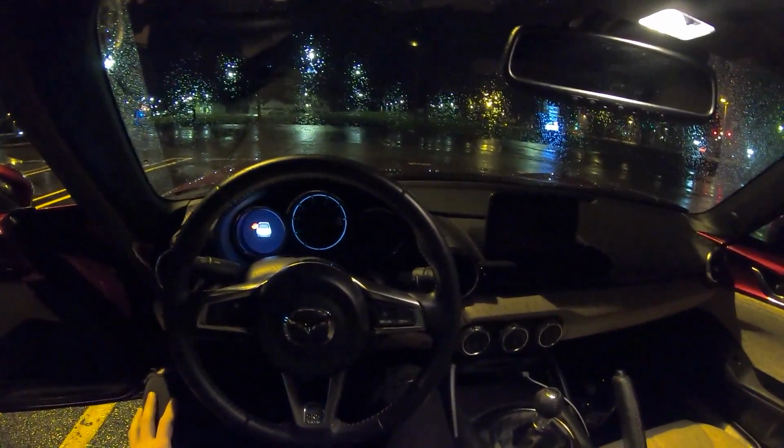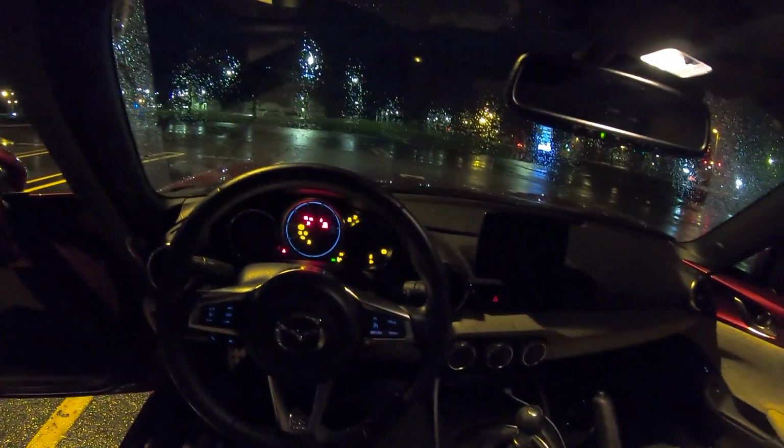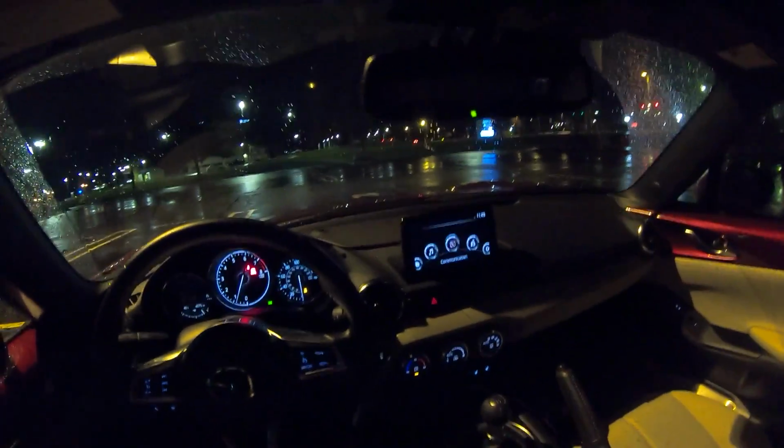And I've put about 300 really well-enjoyed miles on this 2019 Miata, and I still don't really know which one of those cars I would pick first. They're all so good, you can't go wrong.